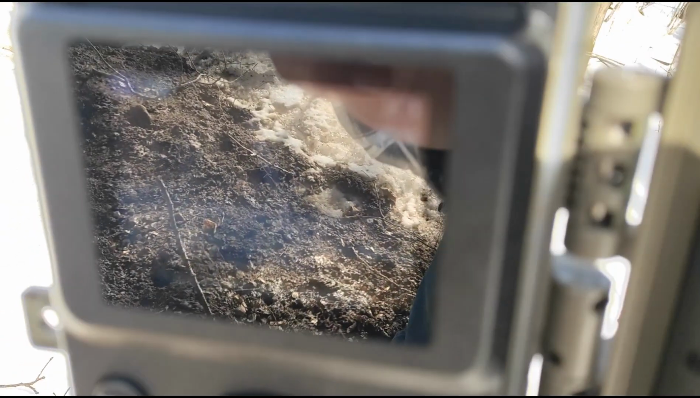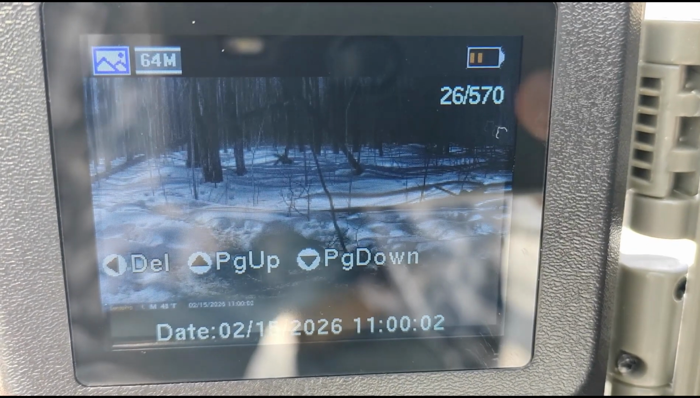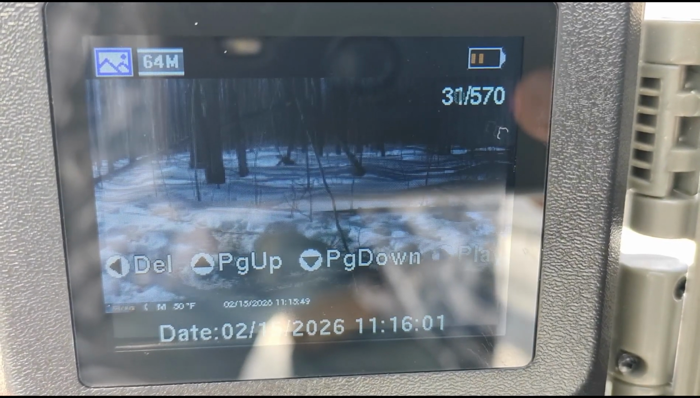Man, it doesn't really want to focus. Might have to take it in. The sun is pretty bright. All you get is my reflection. That ain't gonna work for you guys. There's a squirrel. I was thinking that some of these would probably be of squirrels.